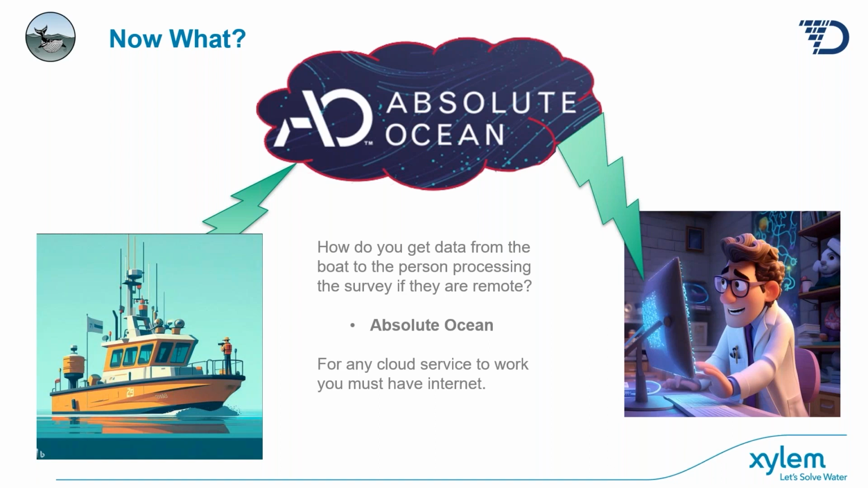And through this integration, just like we had on the local network, every time you stop logging a line, the survey data transfer program is going to put it in an upload folder, and it's going to get sent to the cloud to Absolute Ocean. And then it's in sync. Now, what happens to the person on the right if the survey vessel was in a vastly different time zone? Let's say it's in San Diego surveying the harbor. I'm in Connecticut, so they're surveying much after my day ends.